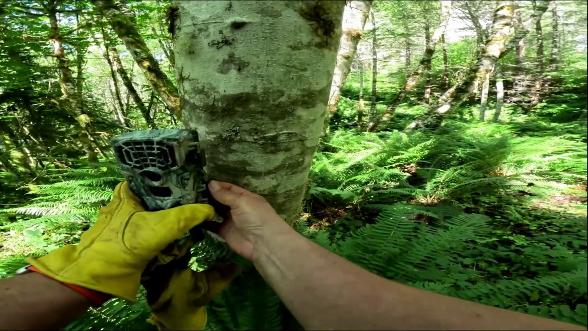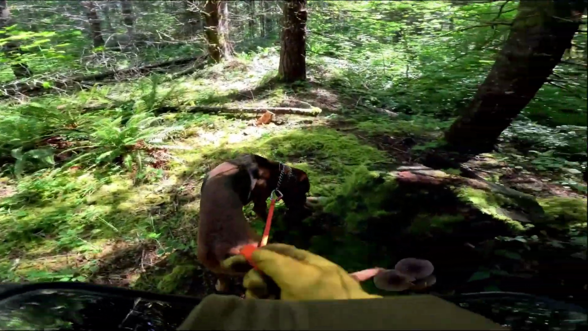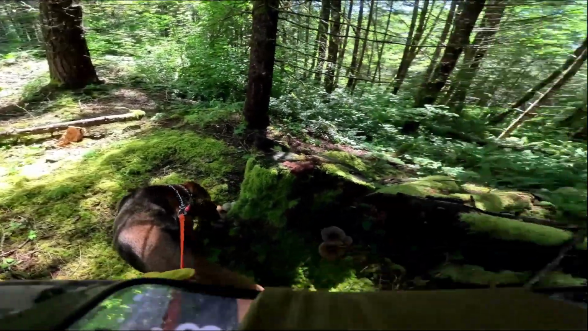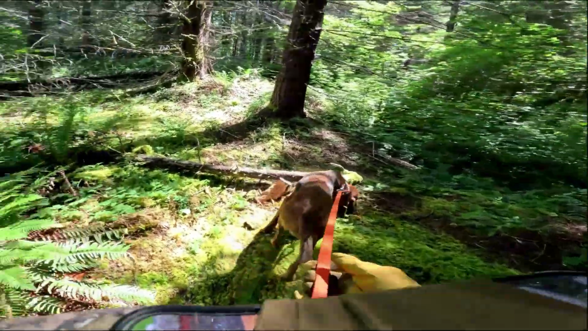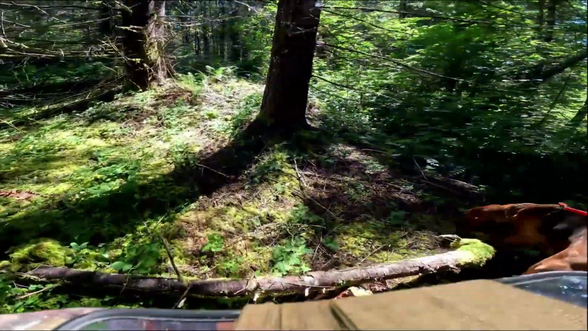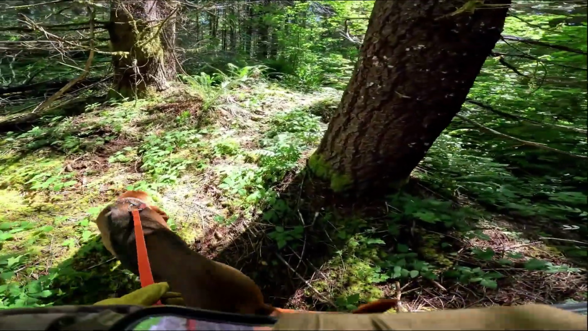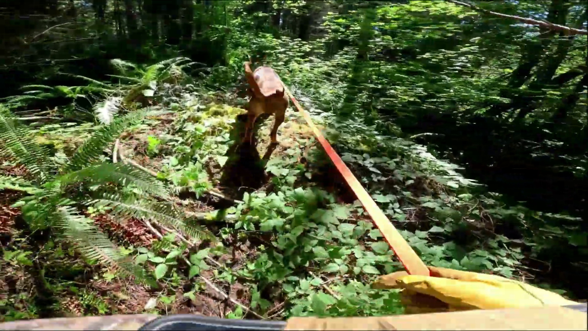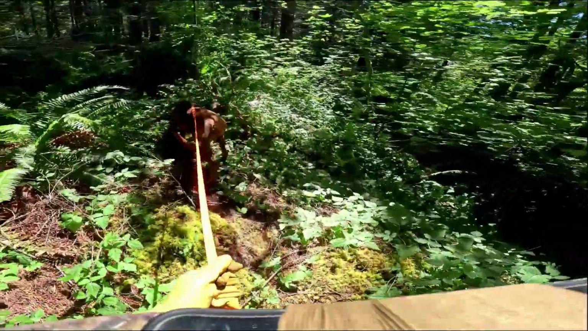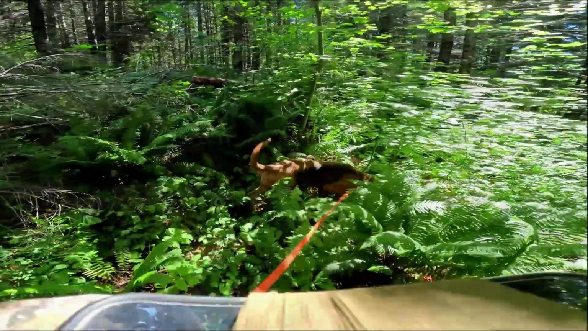Been here a long time, but oh, look at those. Pretty neat, huh? Those are big, aren't they? It was pretty easy to get off of it and then take a long time to find the game trail again. But with the dog in front of you, their nose has a tendency to stay on where the animals are going.